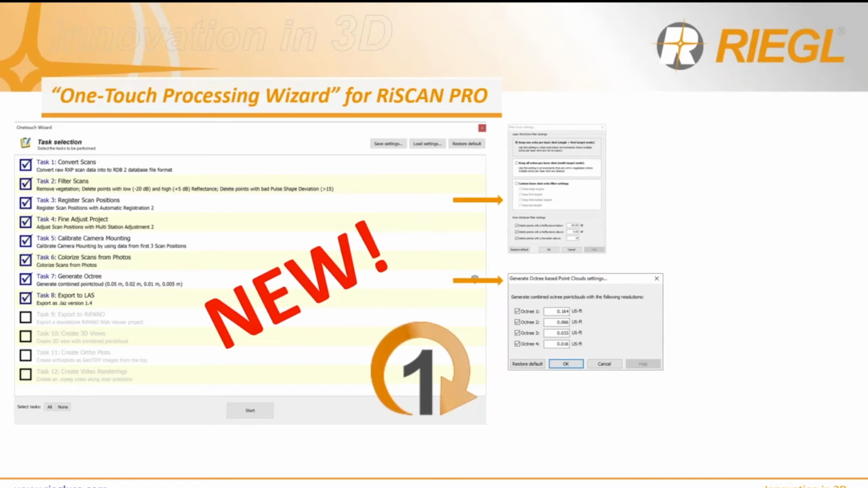And then export directly to LAS 1.4. So after it's done, the data would be exported into an LAS format so that you can then use it in third-party software. And also creates a RiPANO too as well. Again, this is a very robust wizard, one-touch processing wizard that our colleagues have spent a great amount of time developing. Create 3D view, and then ortho plot.